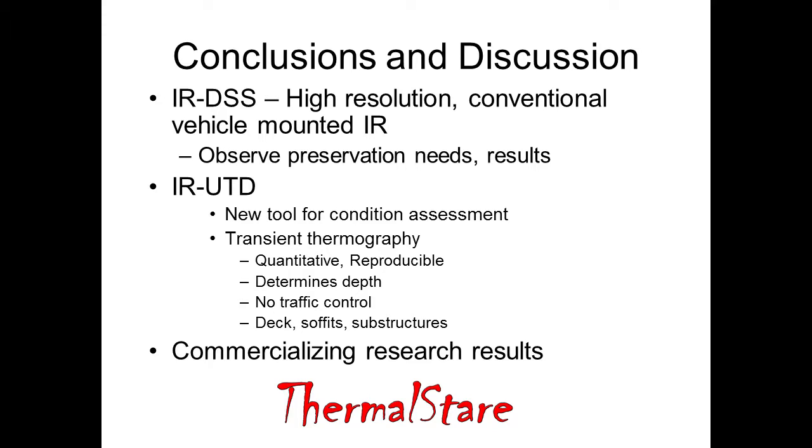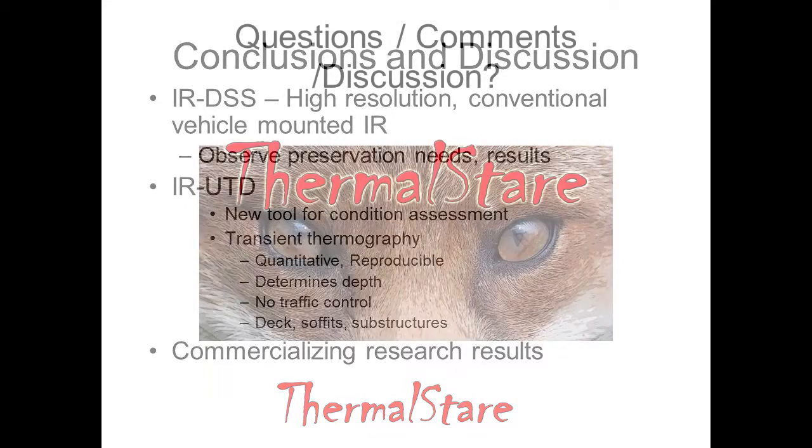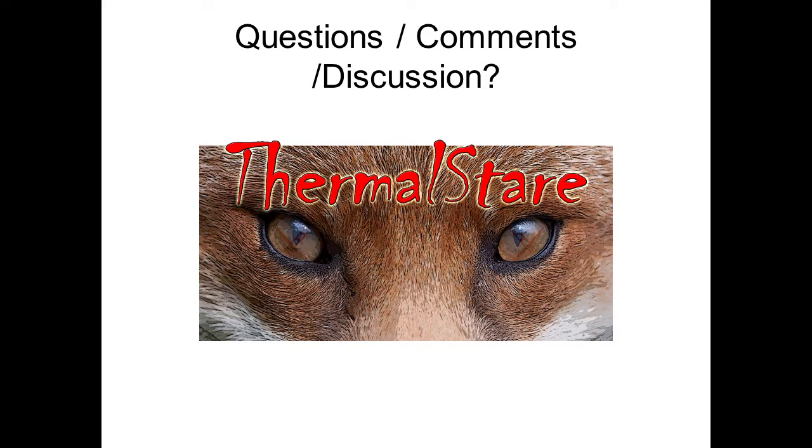We've been working on commercializing the research results from this. As I mentioned before, it originally came out of an SBIR. So we put together a company called ThermalStare that offers this as a commercial business. Currently, we're doing some work with several transportation authorities, toll road owners, and also with the U.S. Navy on application for ships, which has been very interesting. All right, and I'll be happy to answer any questions if anyone has any.